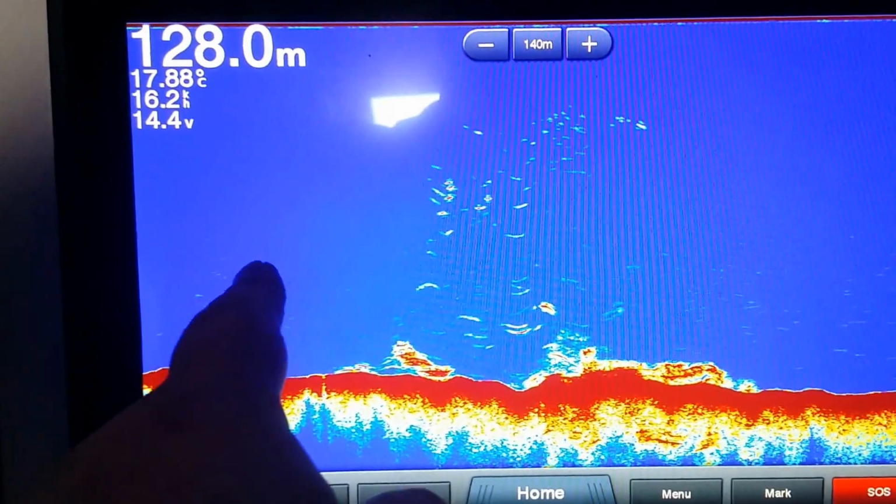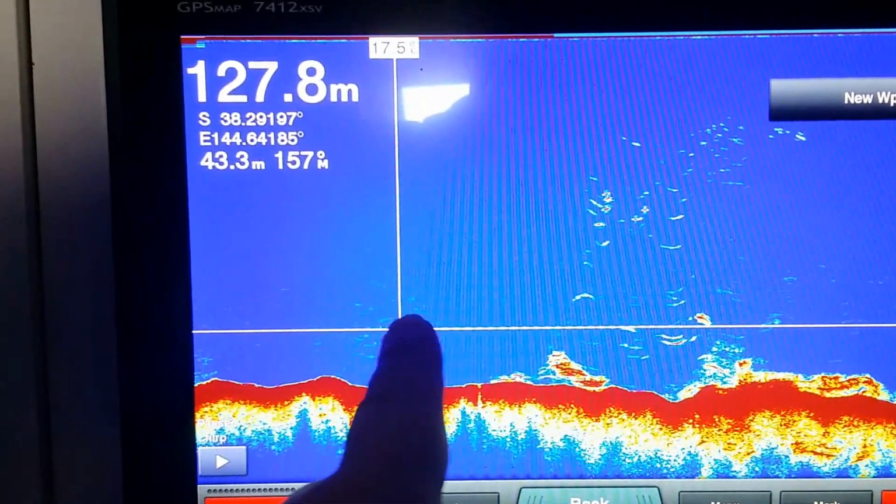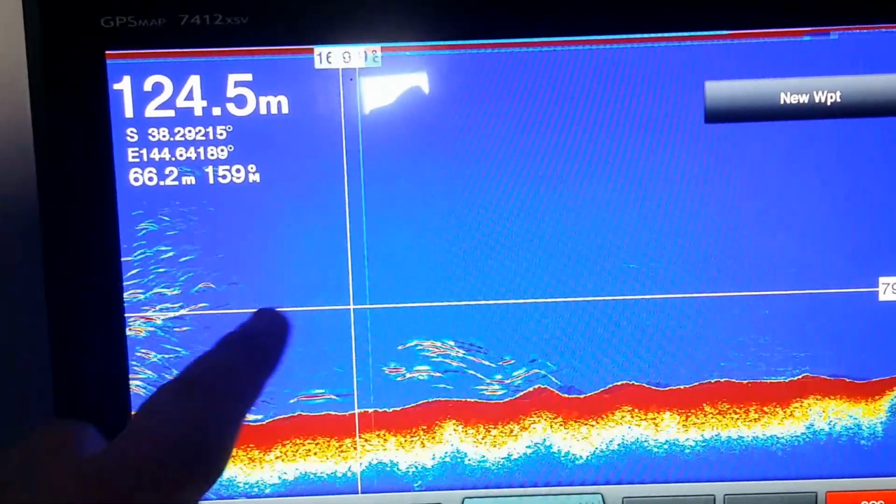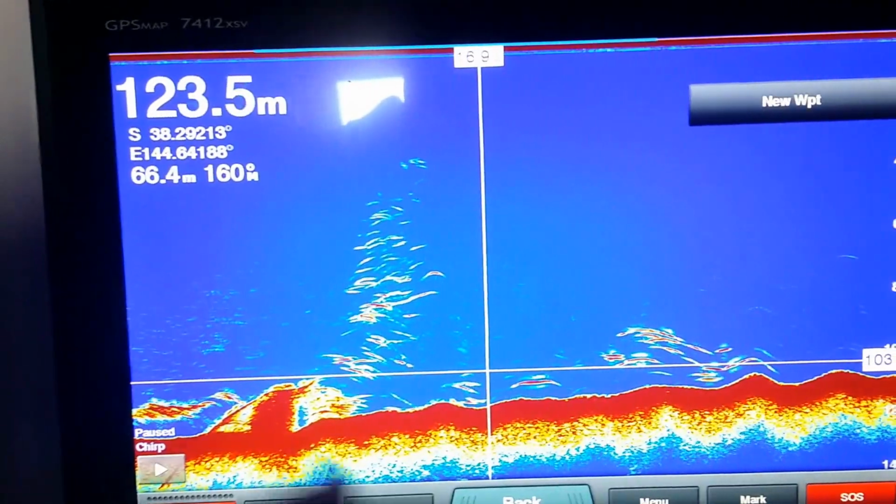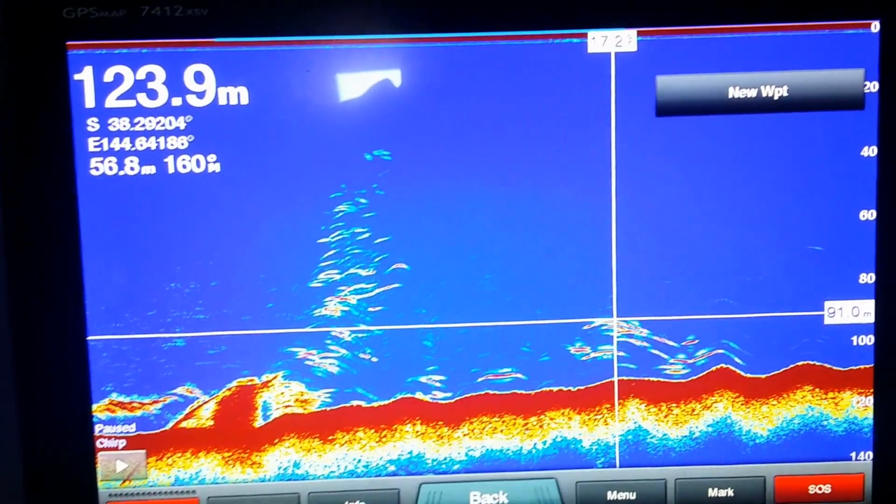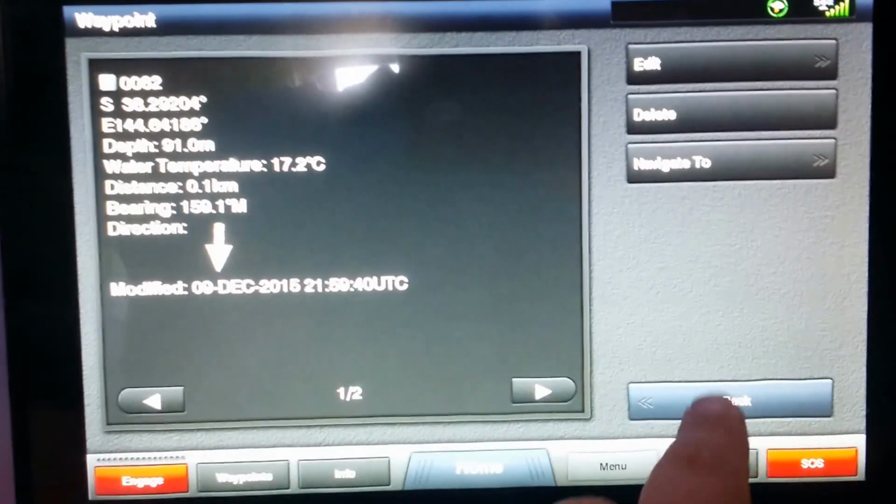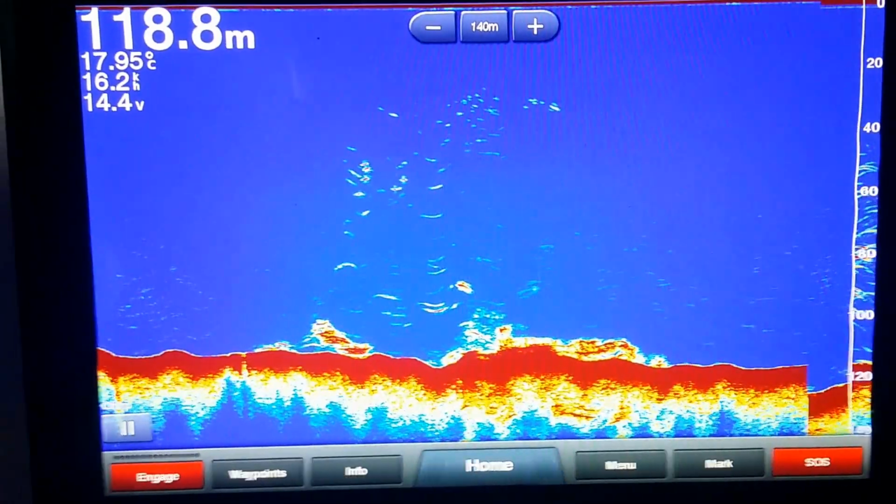First up, we have a scroll back feature where we can touch and drag the screen to go back in time and look at all the stuff we've been over to a certain point. This is handy if you want to go and check out that school of fish that you previously went over a few minutes ago. Touch the location, hit new waypoint to save that spot. Press back to return to the main screen, back to resume the sonar.